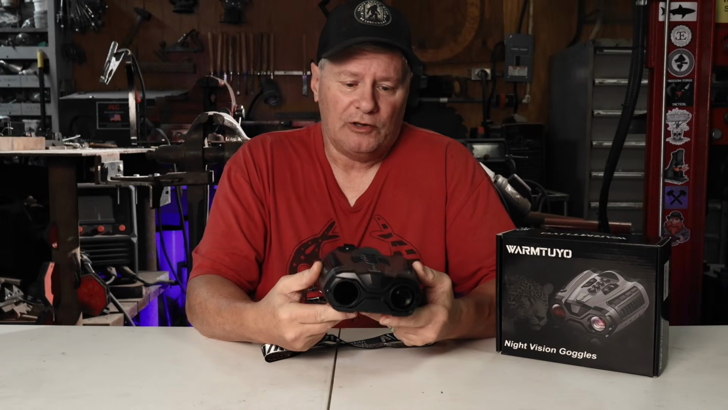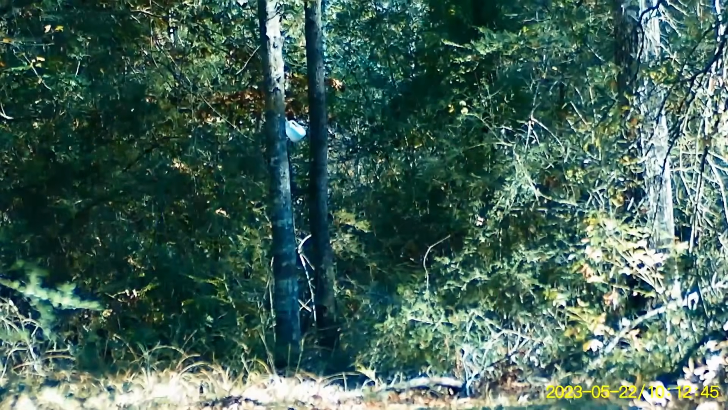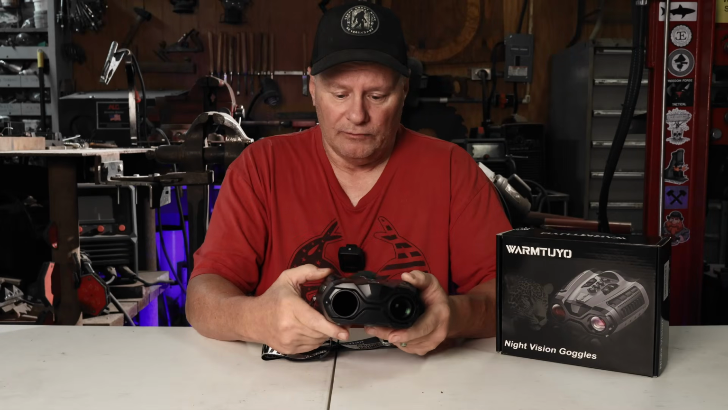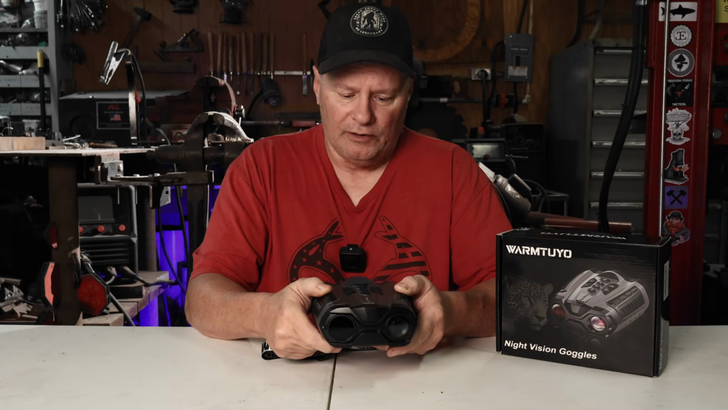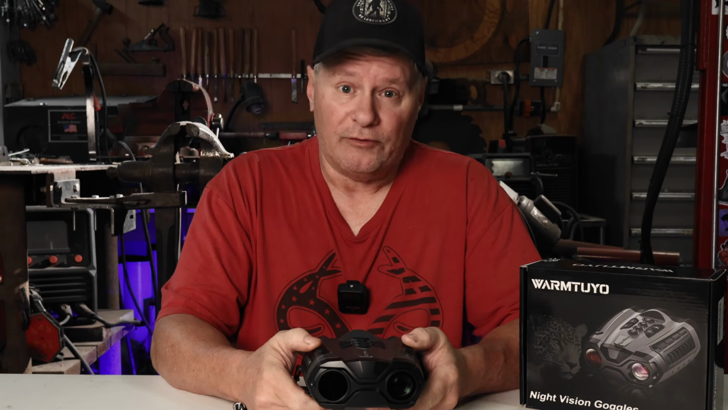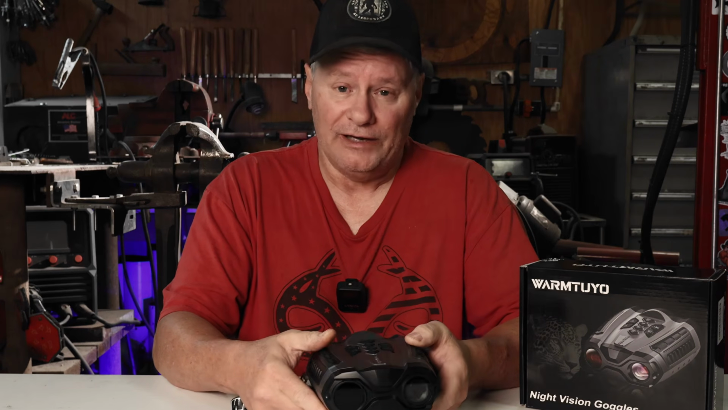Daytime, I'm not going to be using this in the daytime. It has a daytime mode, so you can shoot daytime footage, but I use a regular camera for that. But nighttime, I'm totally impressed. And for a Black Friday price, I think it is $69, I would definitely buy this.